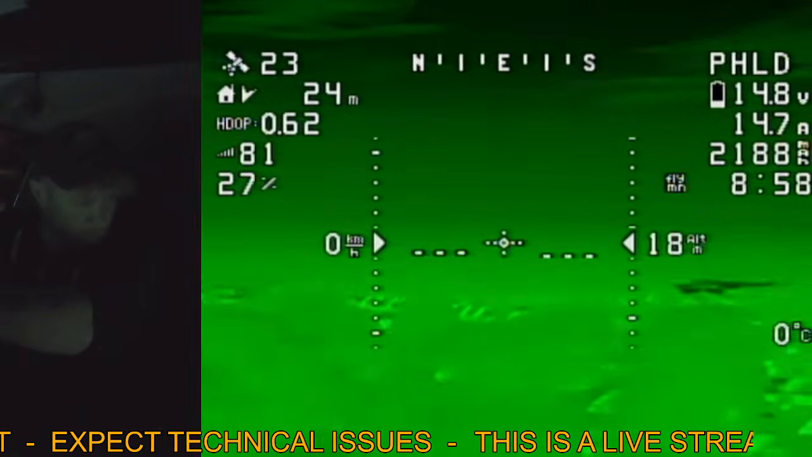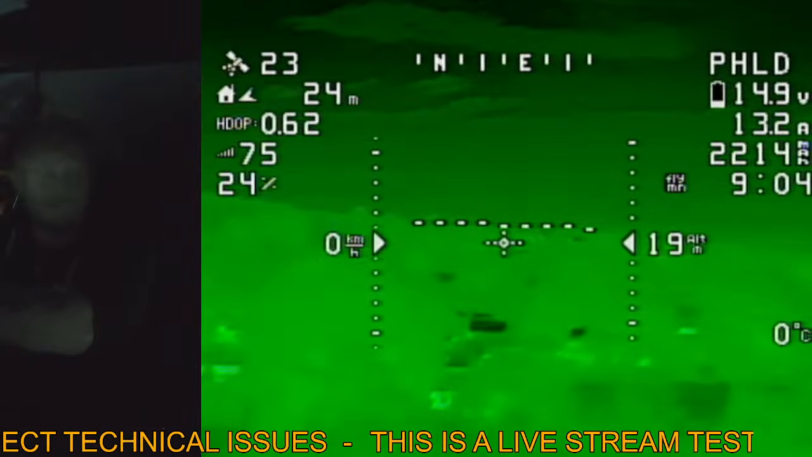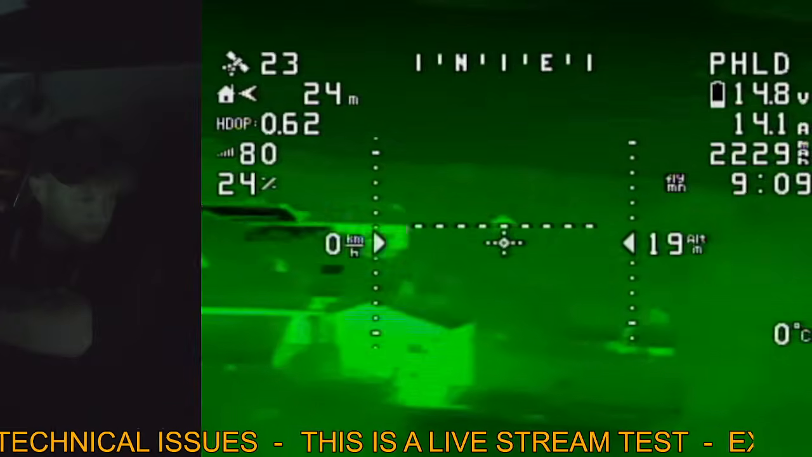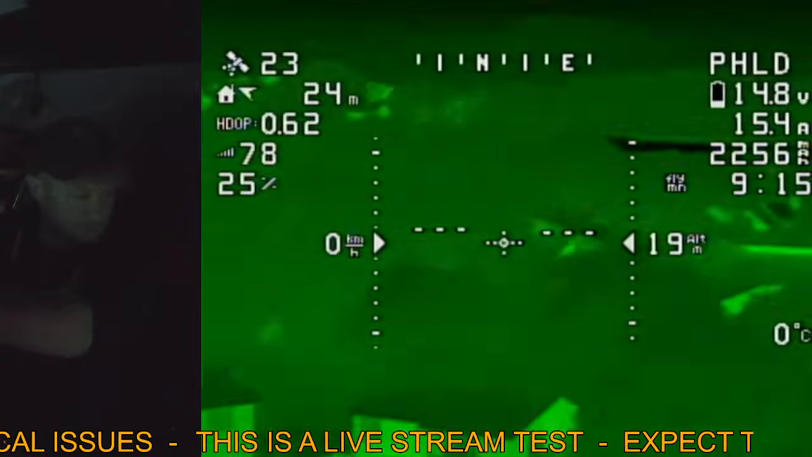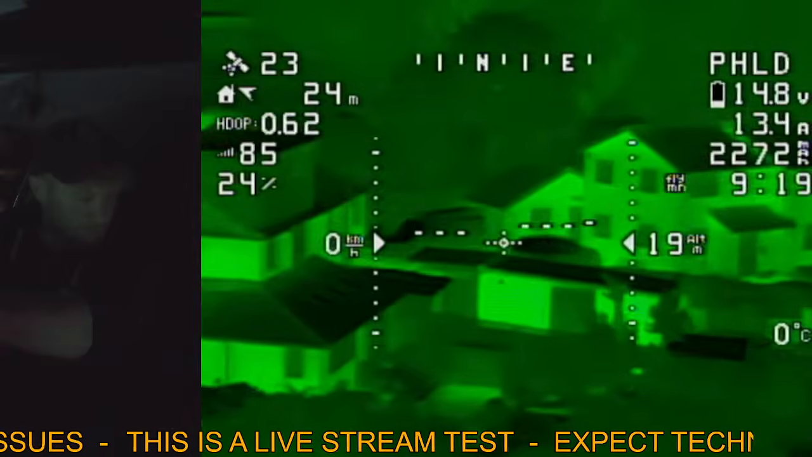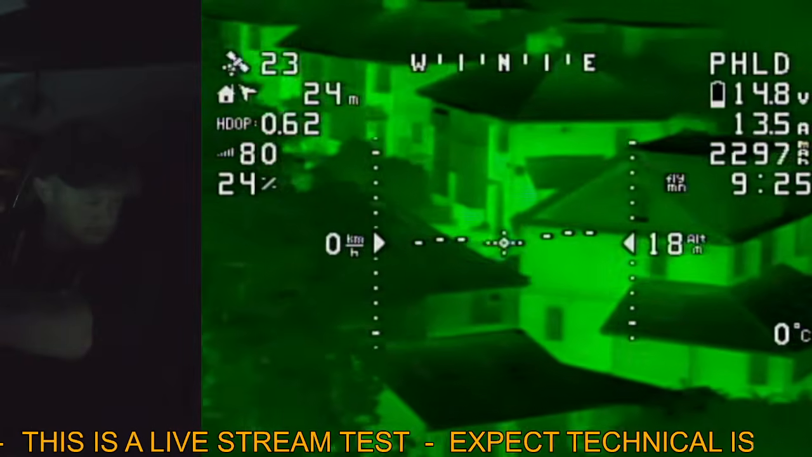So obviously the sky's dark, but yeah, you can sort of make out the clouds are a little bit lighter there. I just find this stuff fascinating. I don't know if you guys find this fascinating or whether it's just me. But it's like being gifted with a sixth sense to be able to see this whole different realm that you couldn't see before. Almost like it gives you a superhero capability.